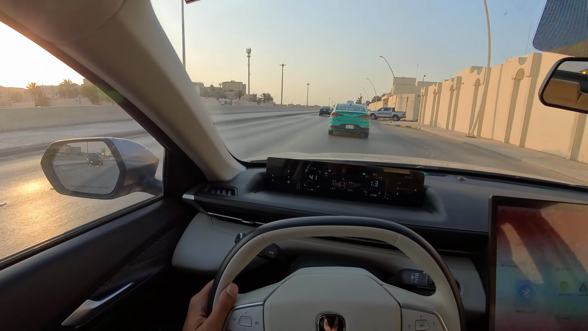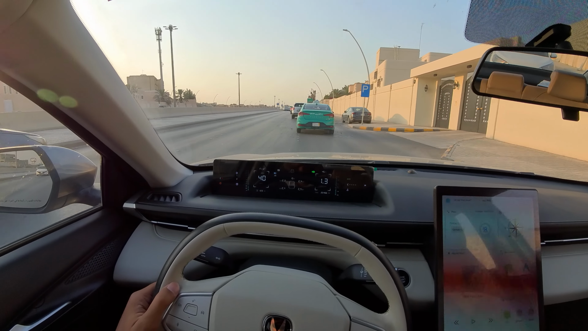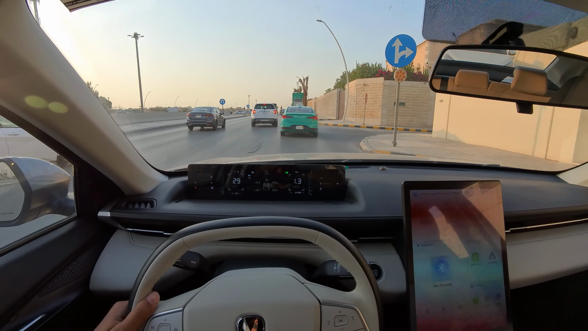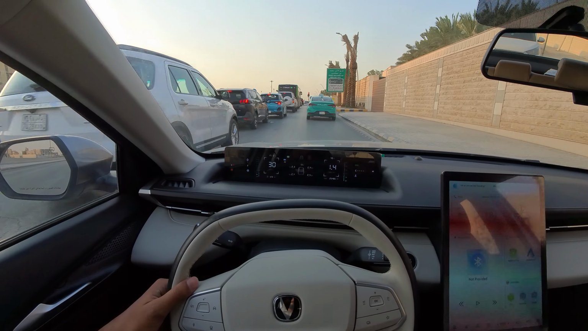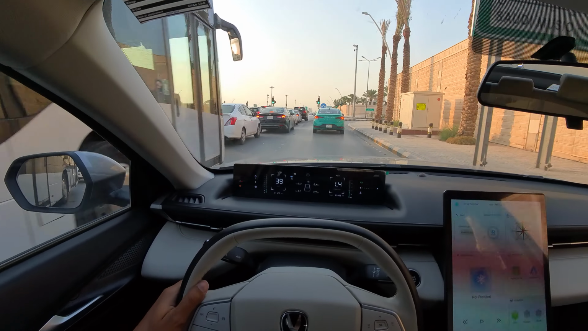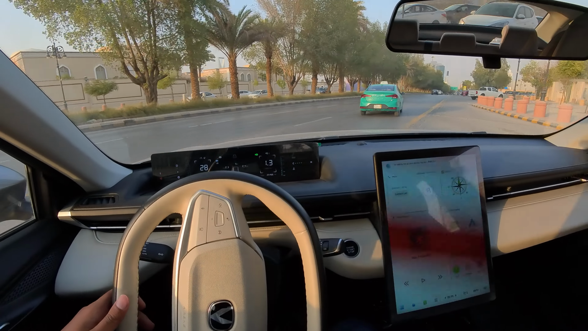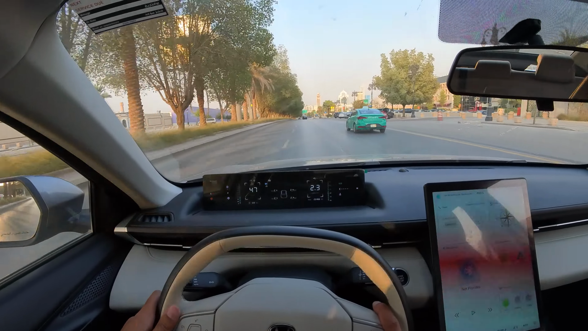These are the scenes in Riyadh, sunny evening. Now we are on road to Panorama.